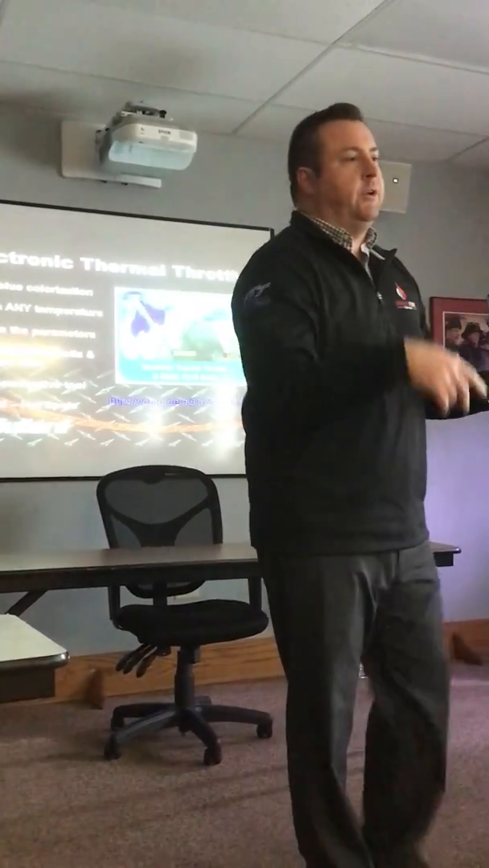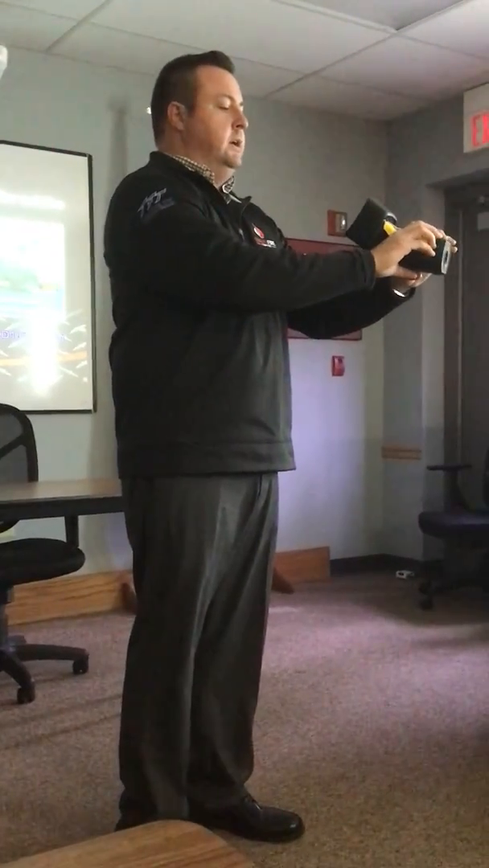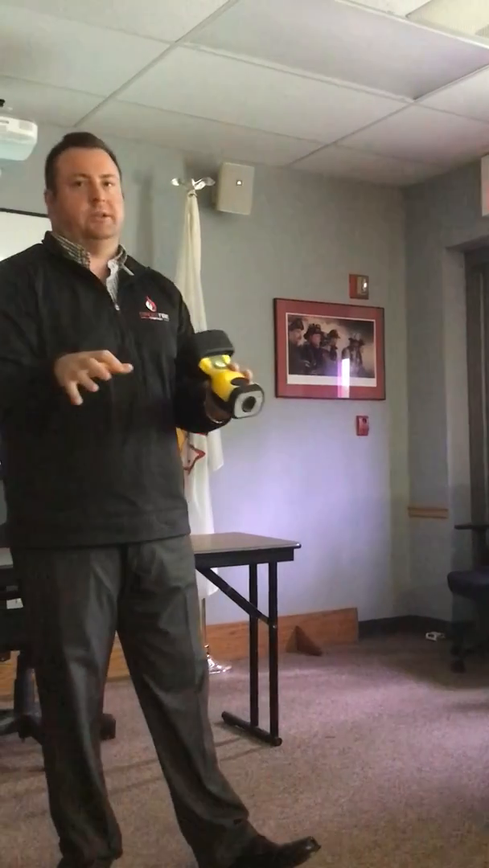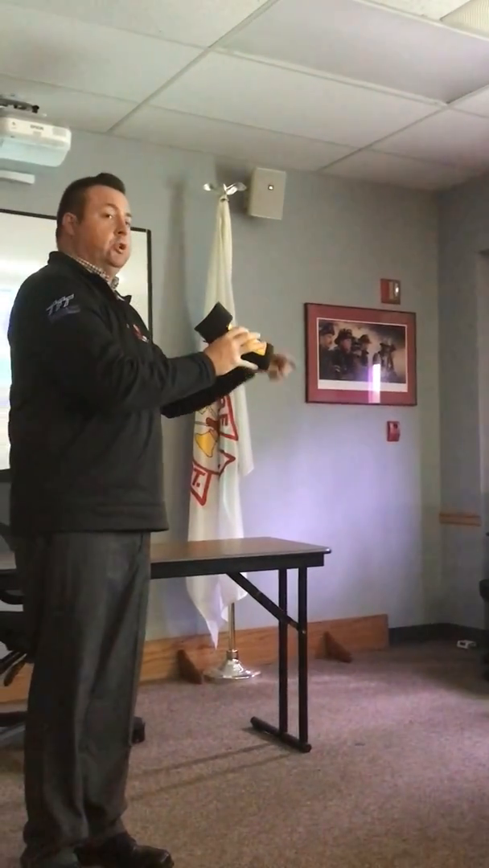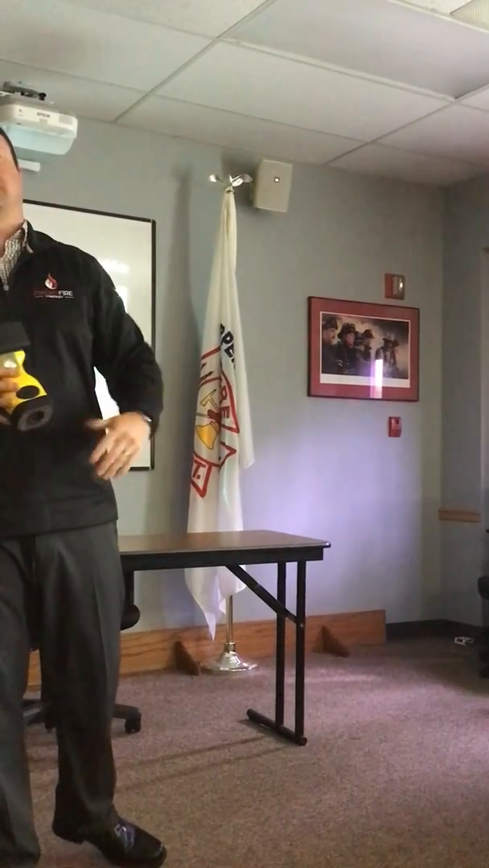So say that scenario where PD calls, he says, I got a guy hiding in the woods. Activate thermal throttle, come down so you see just a little bit of blue on the face. Now it's set to 98.6 degrees. So anything that shows up blue on the imager is going to be 98.6 degrees or hotter. So it's a frame of reference.